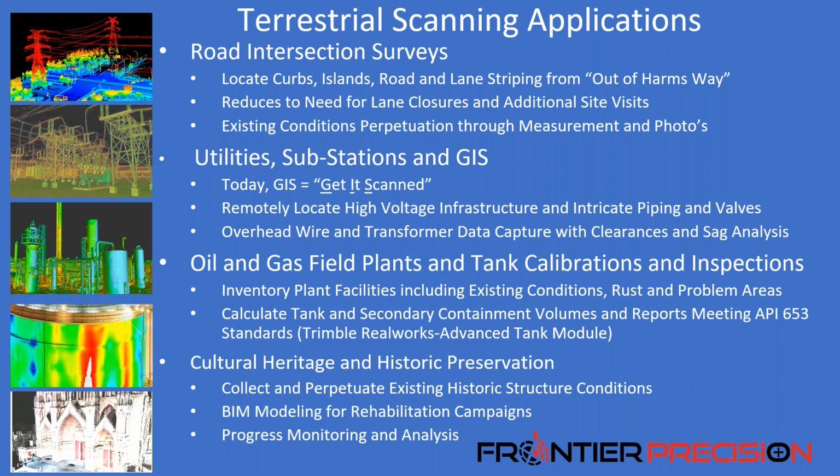Substations is huge. I did a big substation survey up in Hereford, Colorado, all for infrastructure. So we used to say GIS was get it surveyed. Now it's get it scanned. We also have oil field applications as well, where you can take oil and gas infrastructure, give it a 3D rendering, depending on your distance constraints, would define what scanner you are going to be able to use.